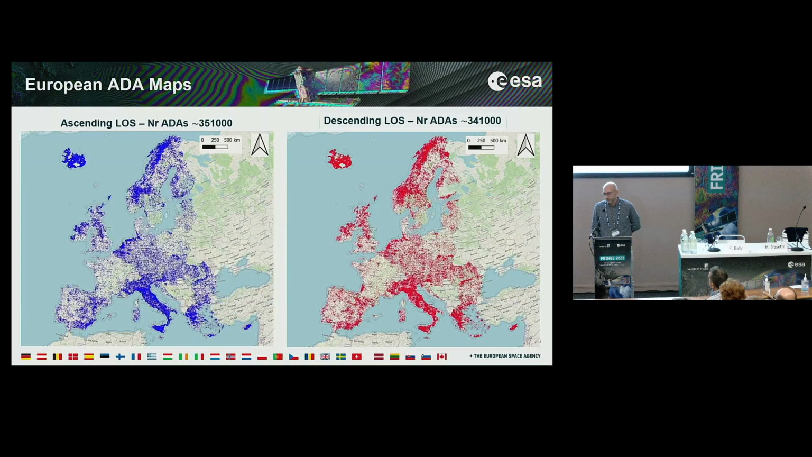These are the two maps obtained from ascending and descending line of sight. We can see there is a high concentration of polygons in countries like Italy or Greece, Iceland, and Norway, with a cluster of deformation active areas distributed around Europe.